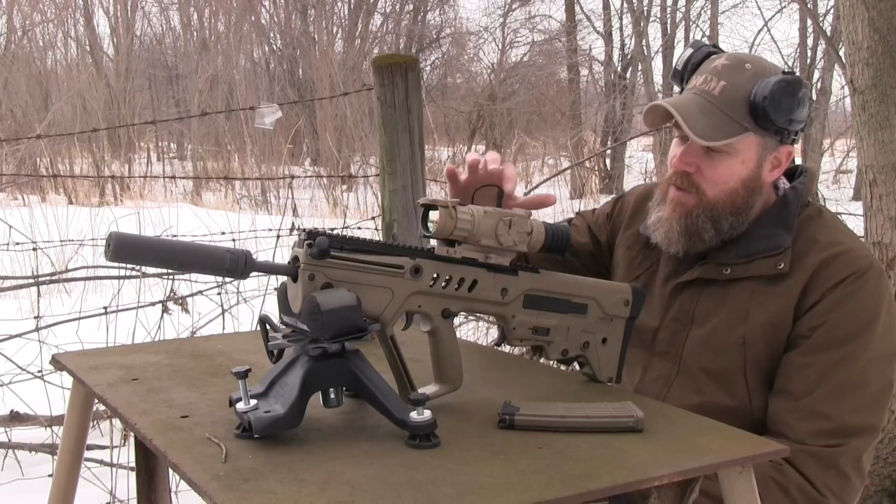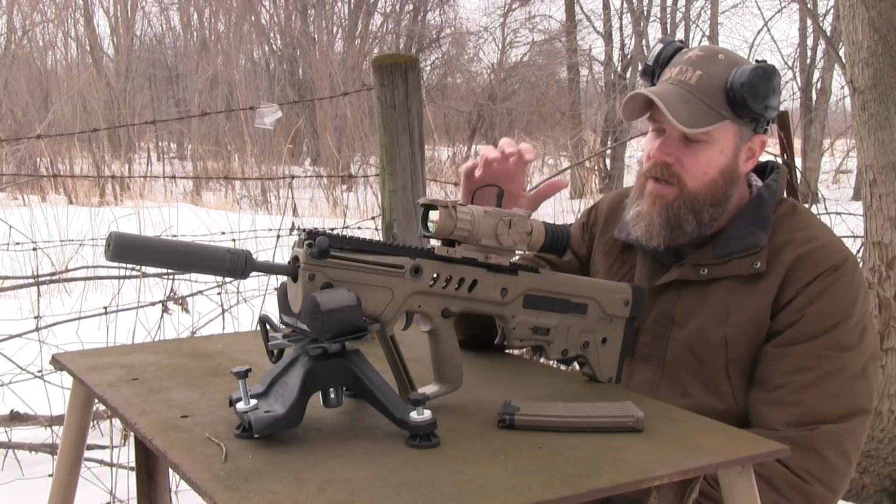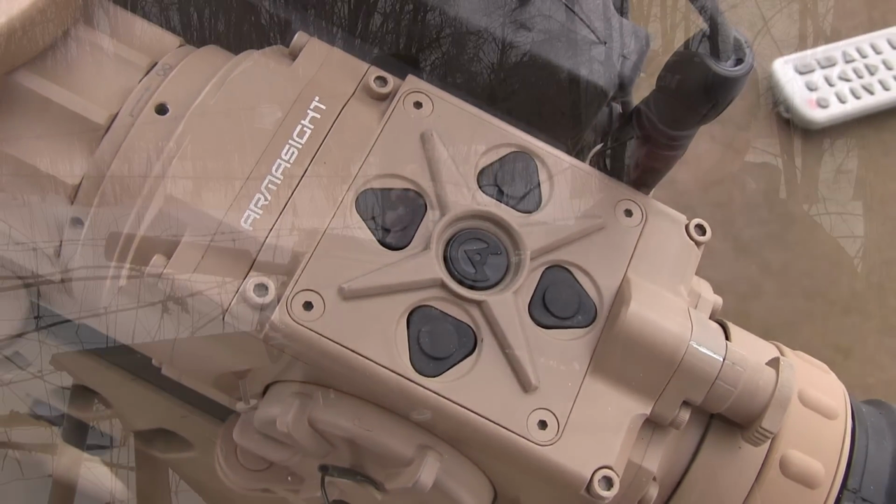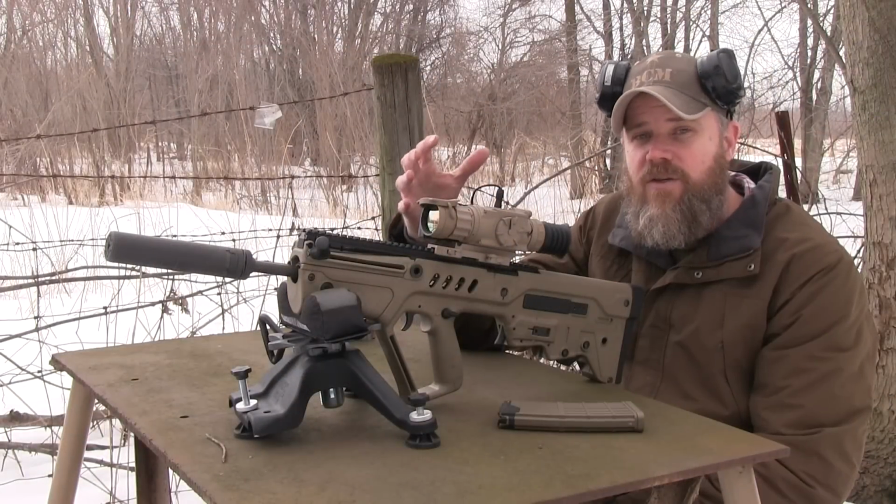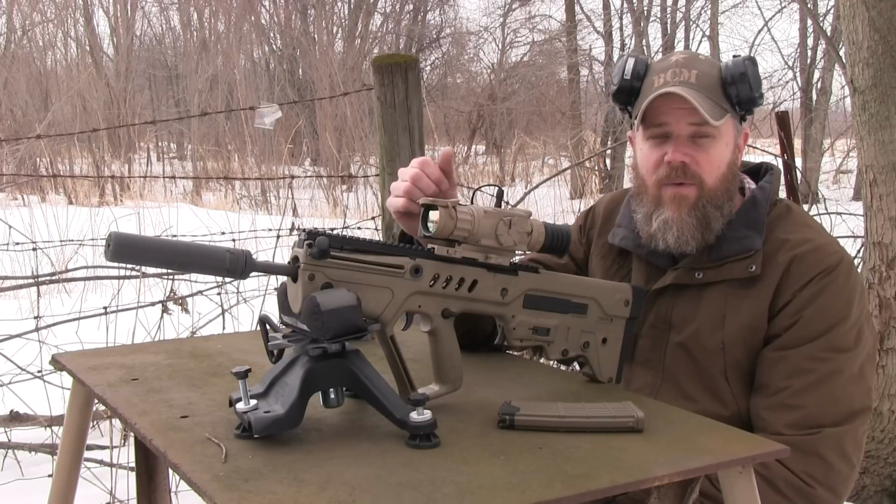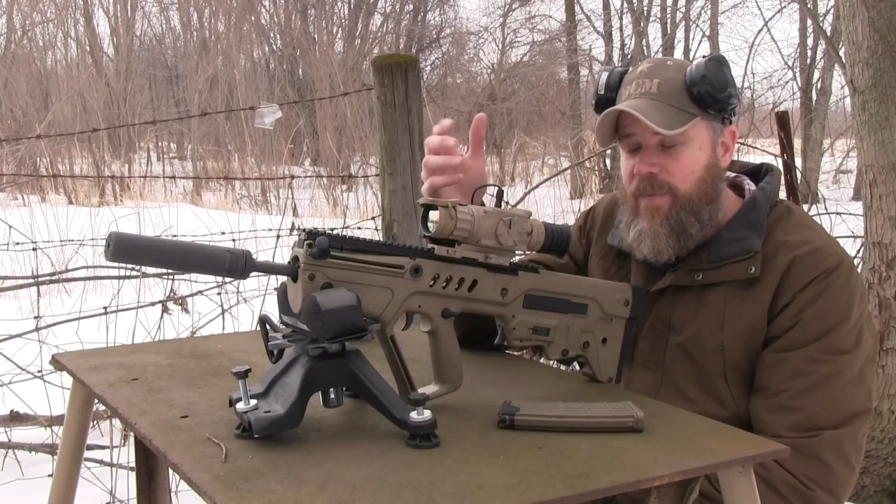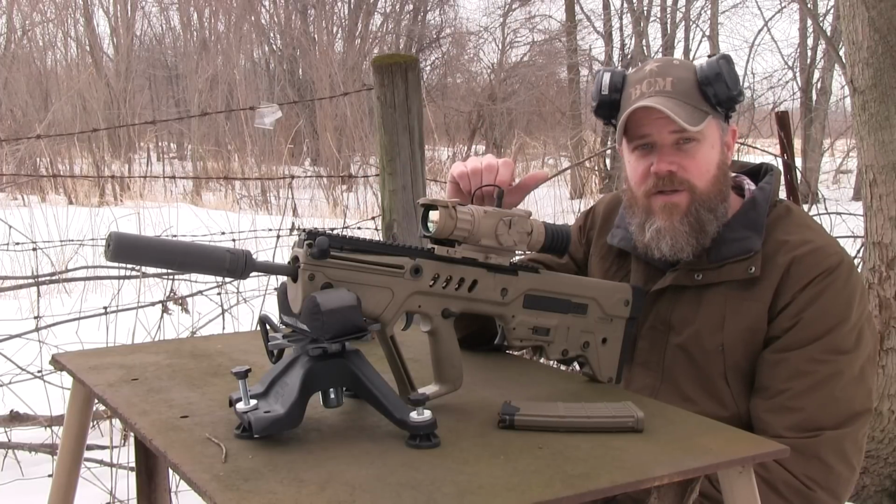It has a control panel up on the top of the sight here that you can move through the menu system and stuff like that. Another cool feature is I have a DVR, or video recorder, attached to the side of the thermal sight, so you can actually see what I see through the sight when I'm using it. Anyway, I got to set up the target downrange. I think you'll find that a little bit interesting, and get ready to do some shooting, so let's go.